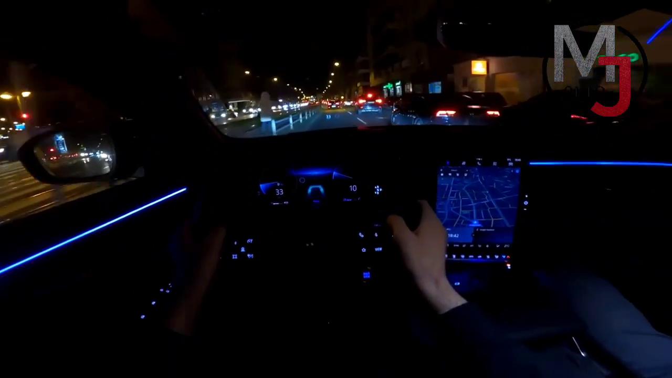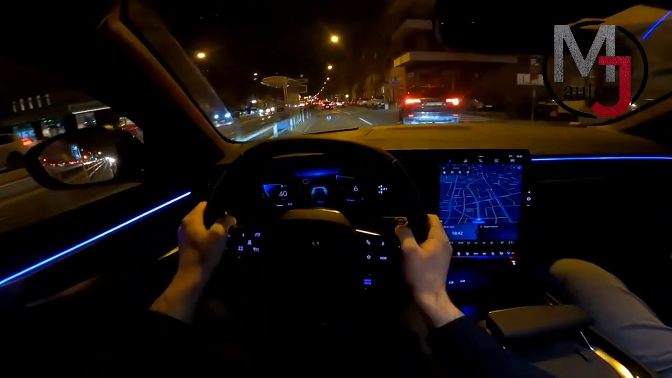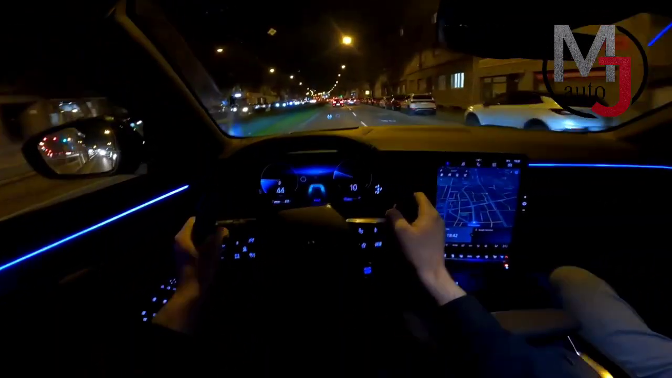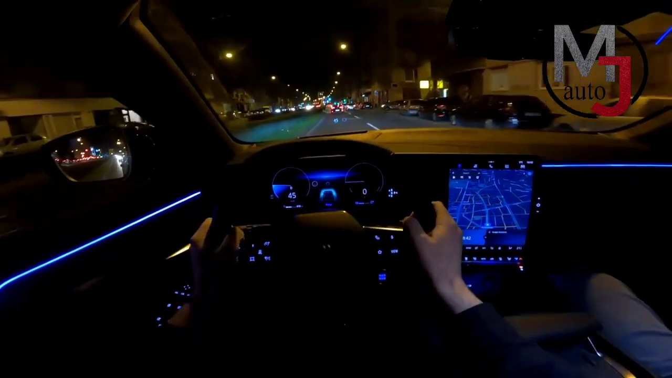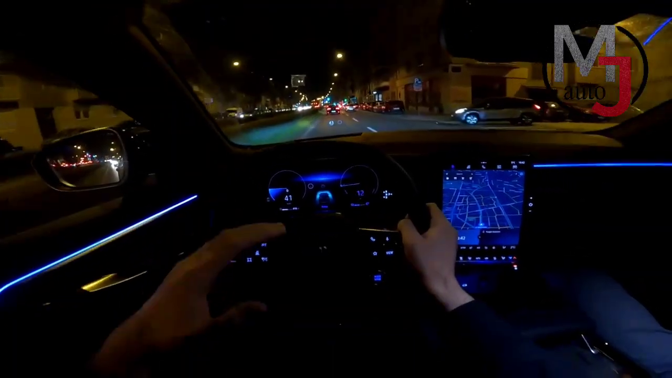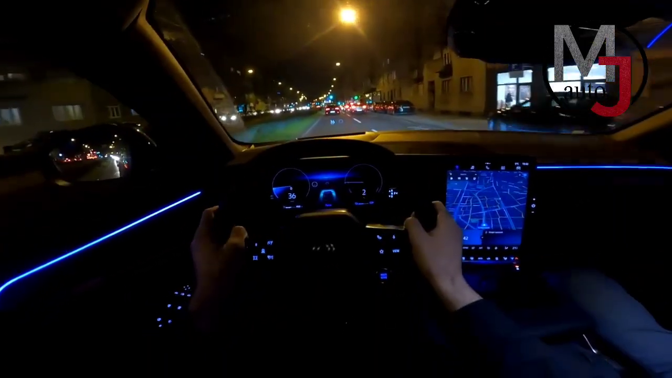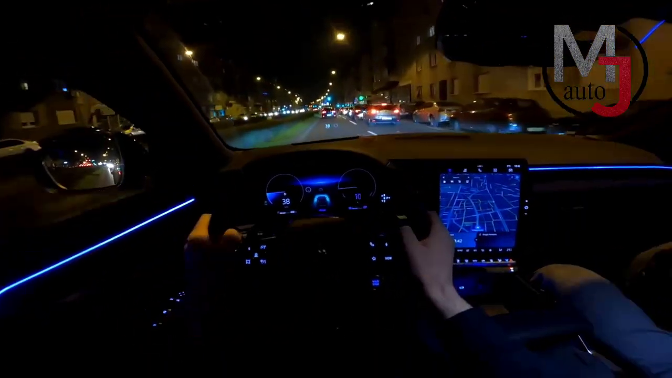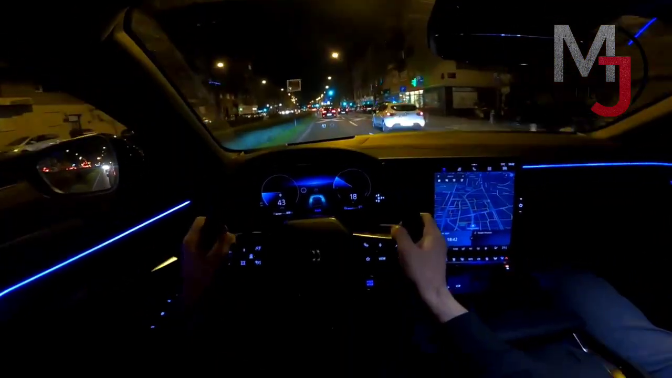And at the end of the video, I will also put some footage from the highway. But here we are returning the car to the dealership, and there's a lot of traffic around us, so I can't show you the acceleration and stuff like that. But of course, this car will be available as a test car, so I hope to film a more detailed review and point of view drive.